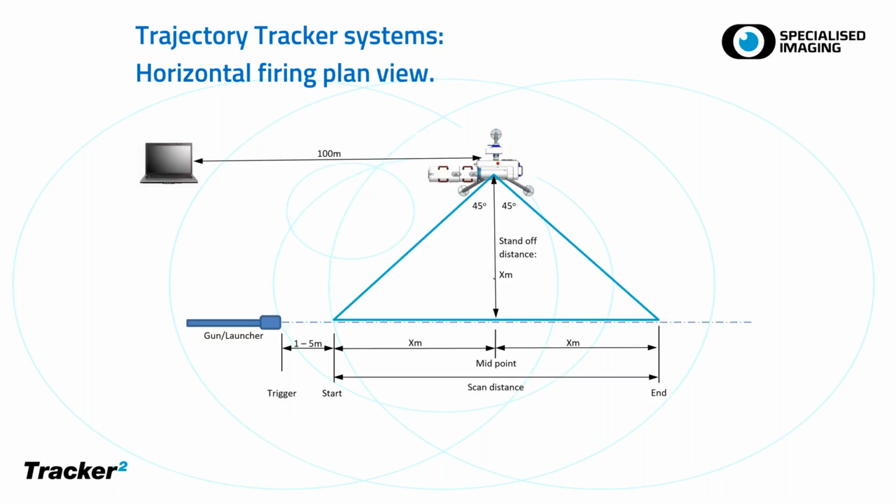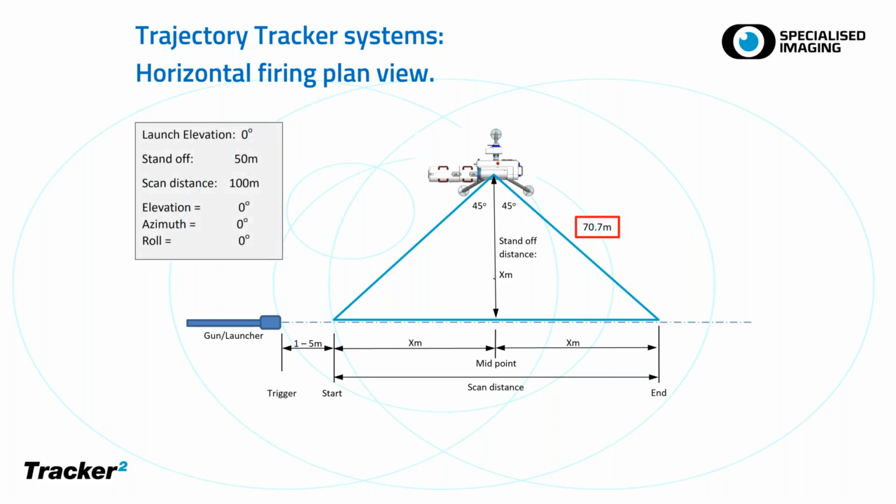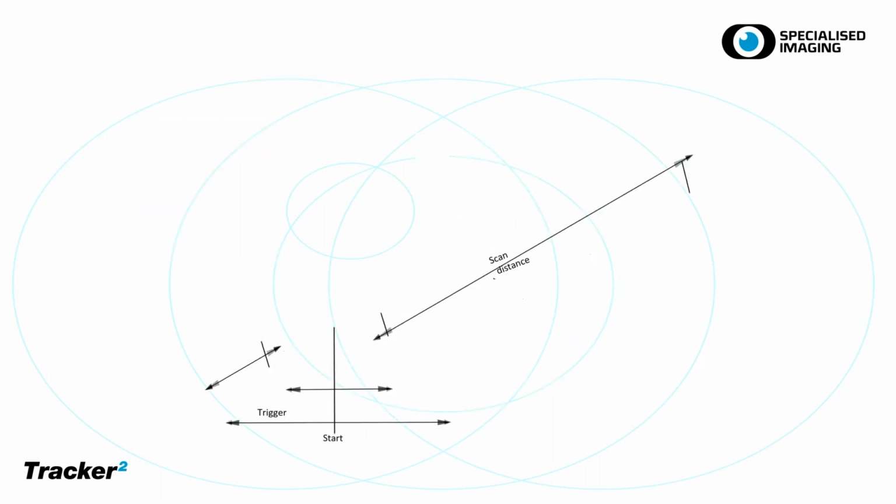Now, going back to the horizontal firing view from before, for a standard horizontal firing with a gun elevation of 0 degrees and a 50-meter standoff, your scan distance is 100 meters, as we've established. But the azimuth, elevation, and roll of the camera mirror pod is pretty much all 0. An interesting point here, which I'll touch on later, is that even though your closest distance is 50 meters, your furthest distance is just under 71 meters, which can present some difficulties, which I'll touch on again a bit later.